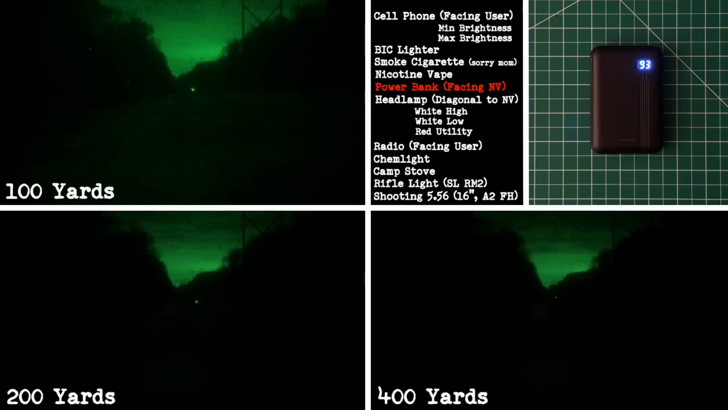This is a small USB power bank with a digital readout showing the charge percentage. Again, a minuscule display, and not even terribly bright to the naked eye, but see how obvious it is when it faces the night vision? Again, this can be mitigated with a little tape, but it's worth testing your gear to make sure that you catch this stuff now, before it matters.